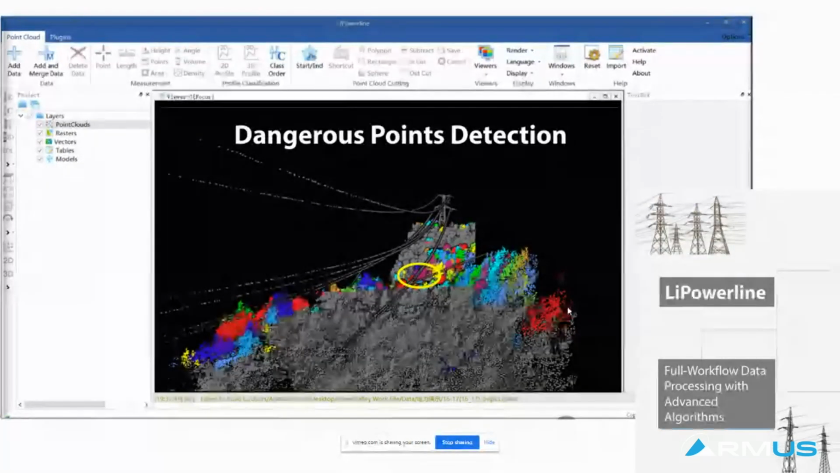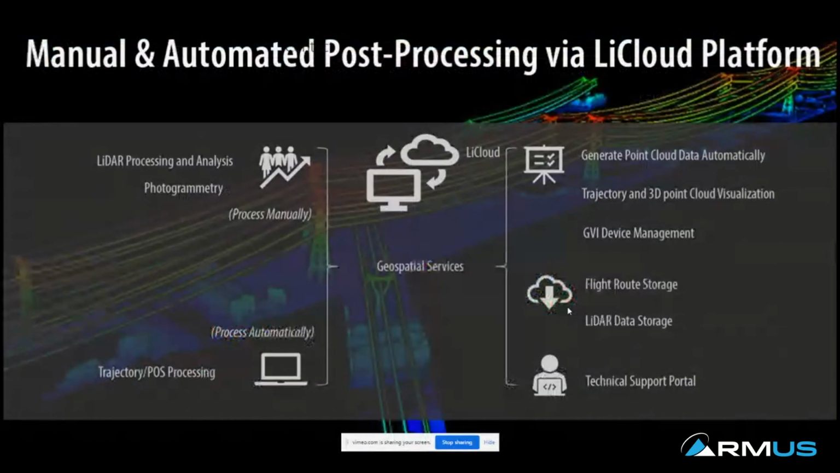And then users can specify what their tolerances are for clearance, and then we can automatically detect where these clashes are, or where there are potentially danger points showing up, and export those out in really user-friendly reports that can be handed off to a tree trimming crew or vegetation manager at a utility. So it's a very, very useful tool, and it really targets this powerline inspection vegetation management use case.